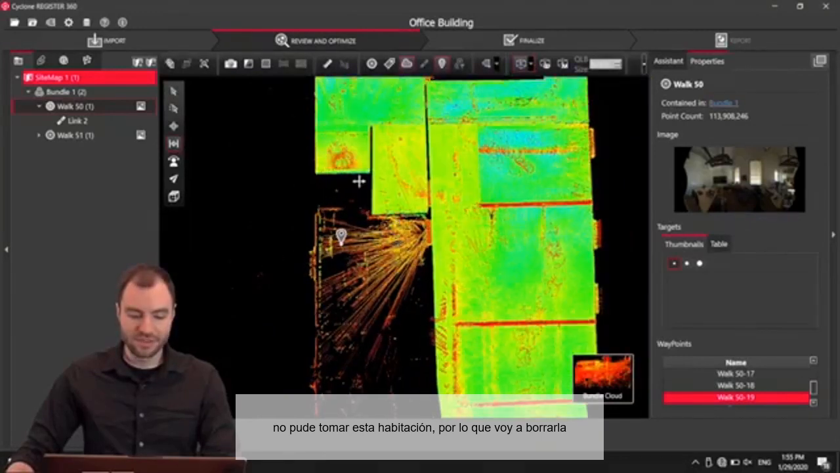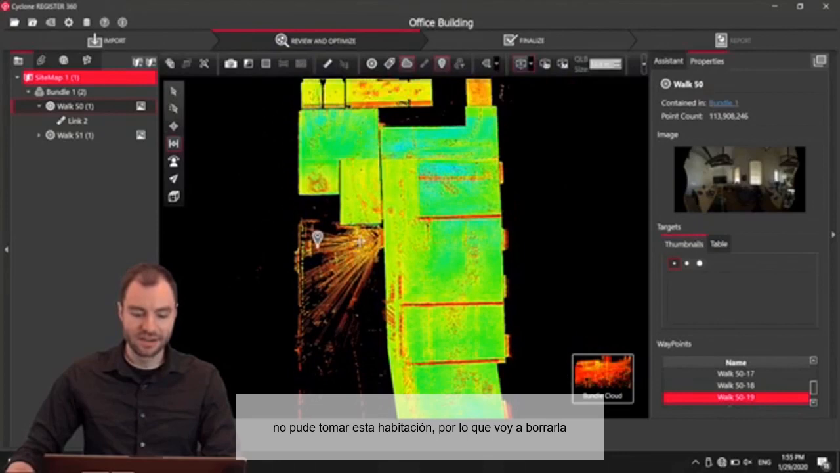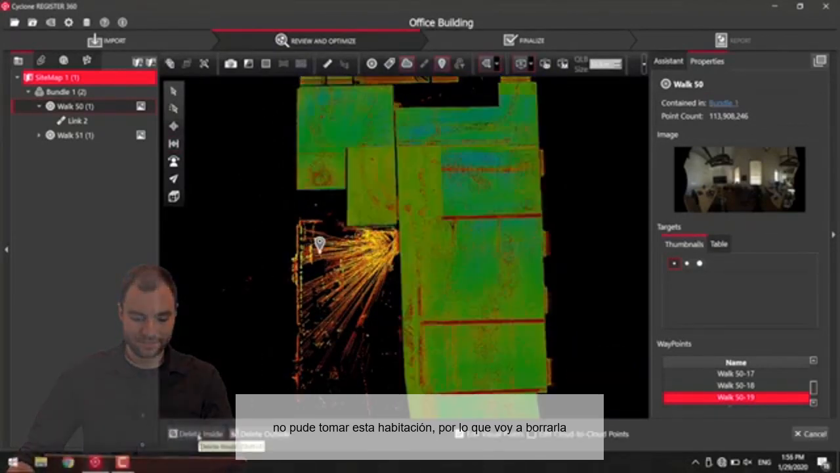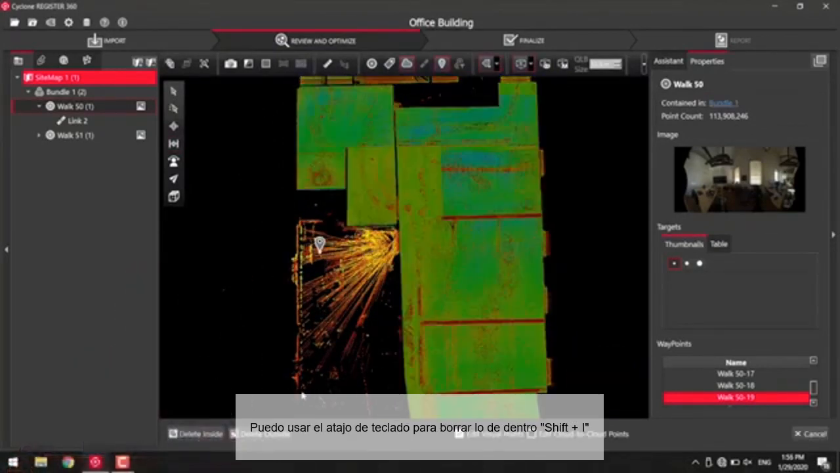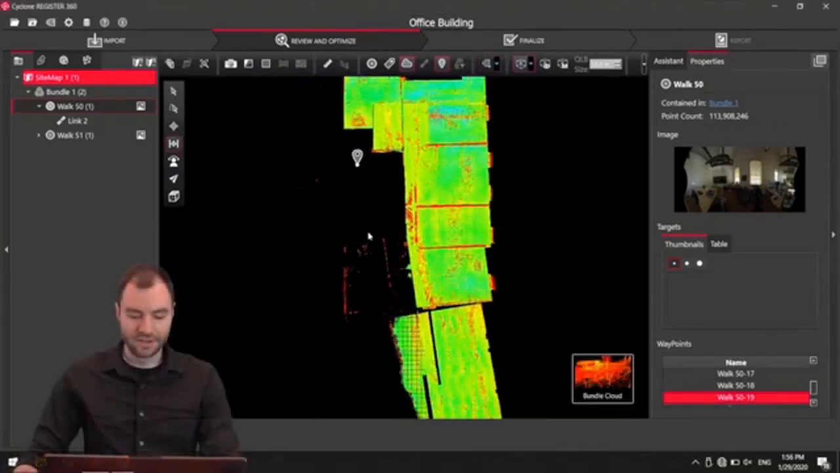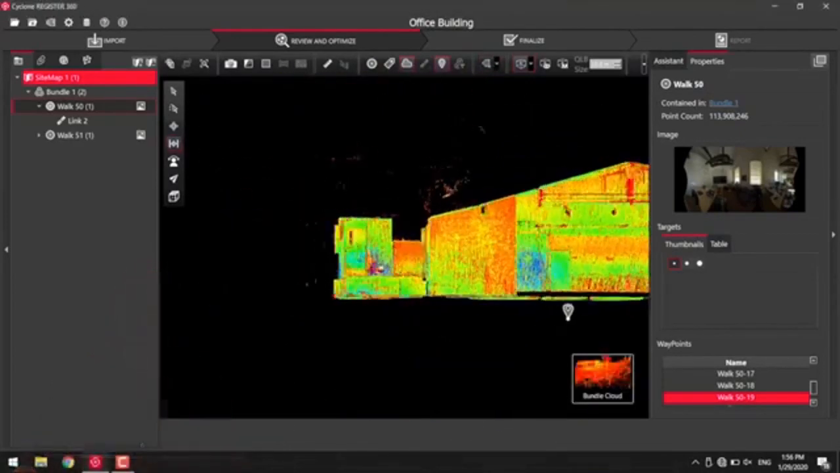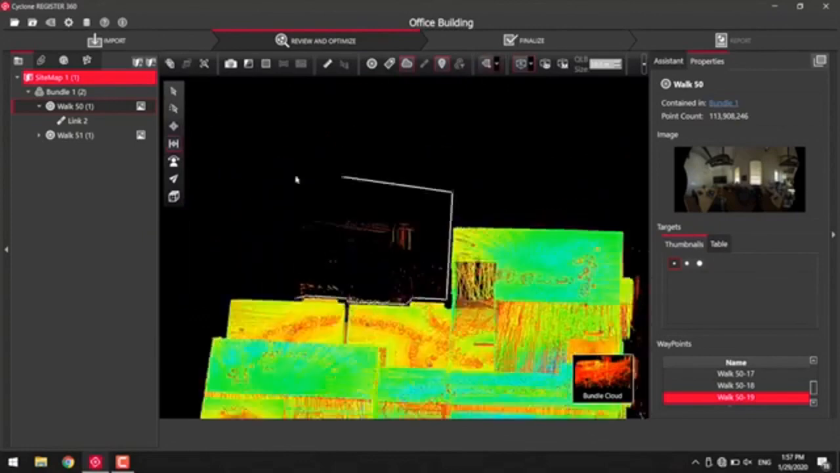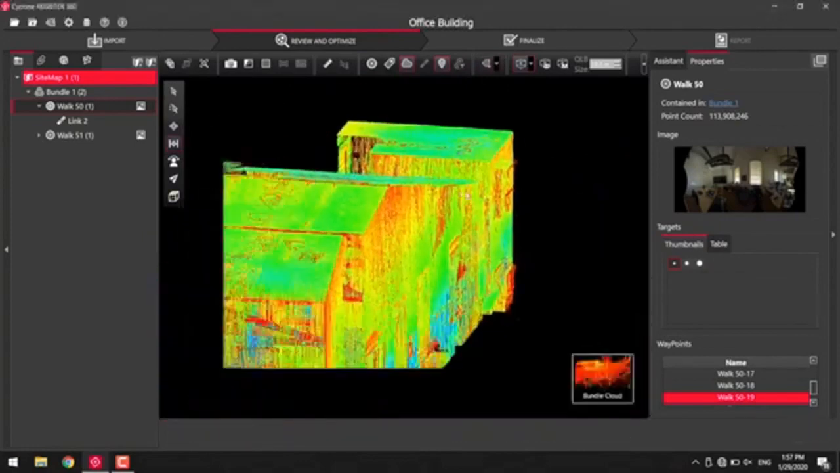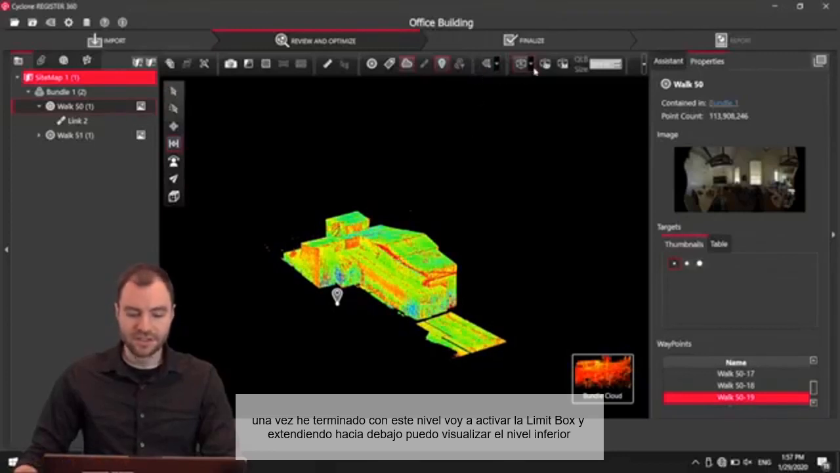This room I wasn't able to get. The door was just open, but we weren't able to get in there. So I'm going to delete that. There's also a shortcut to delete inside. It's Shift-I, if you don't want to keep hitting that button. Okay, this looks pretty good for this level.